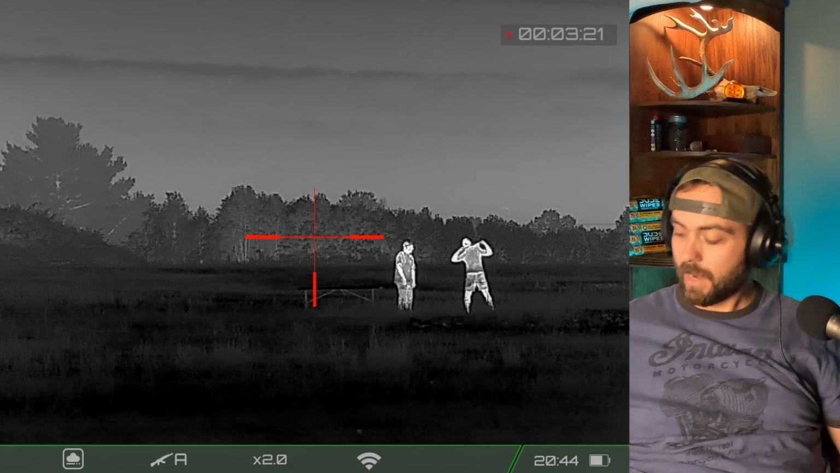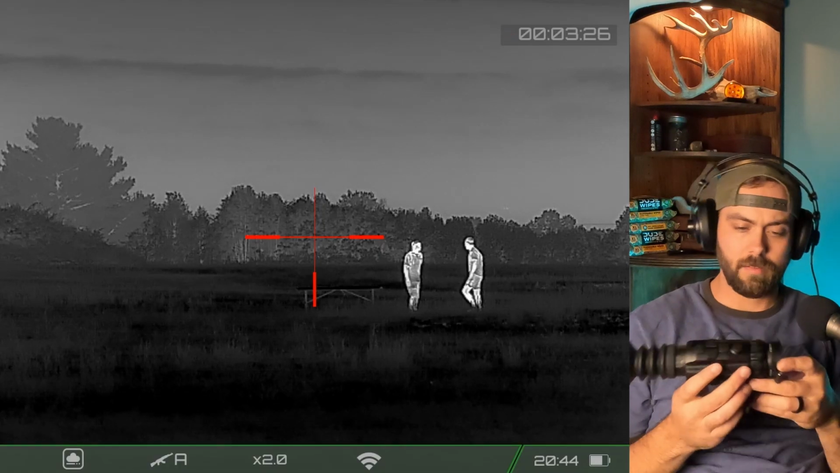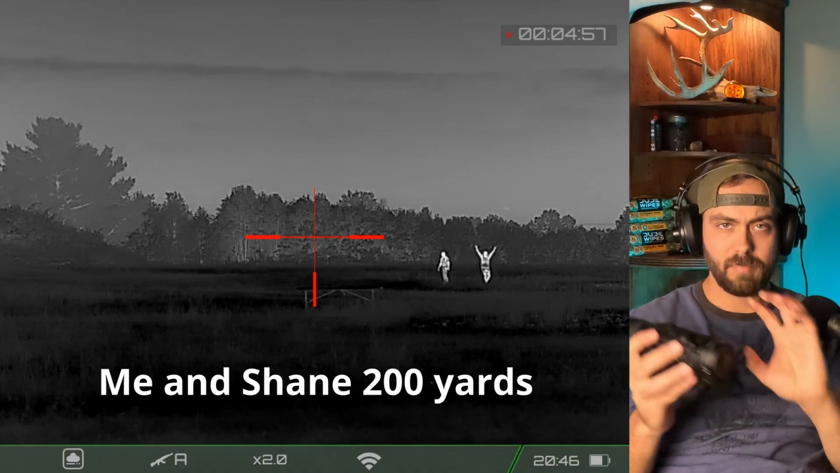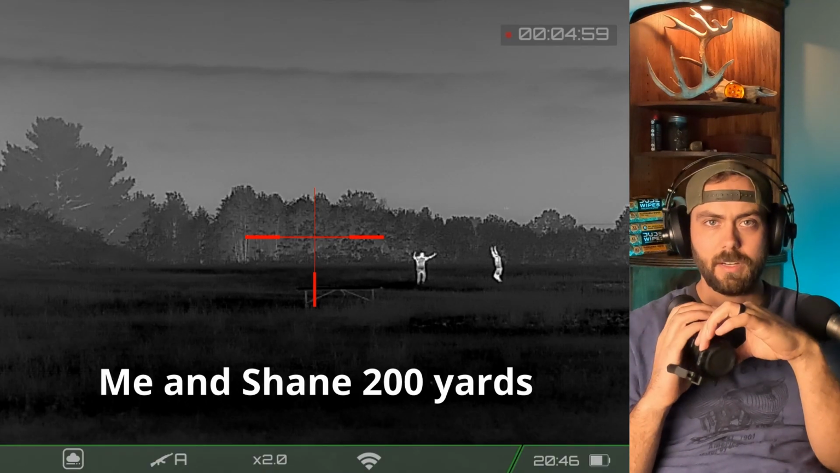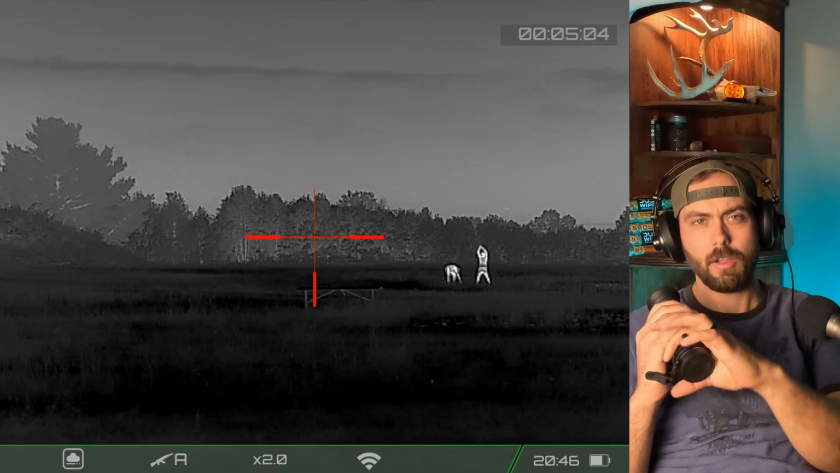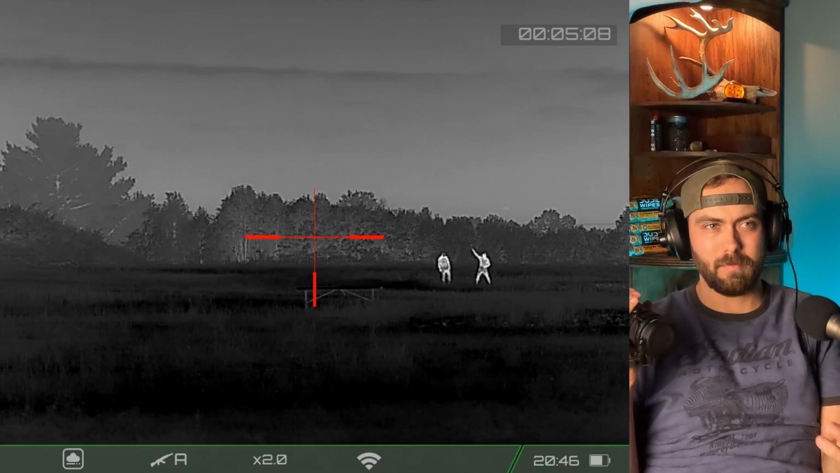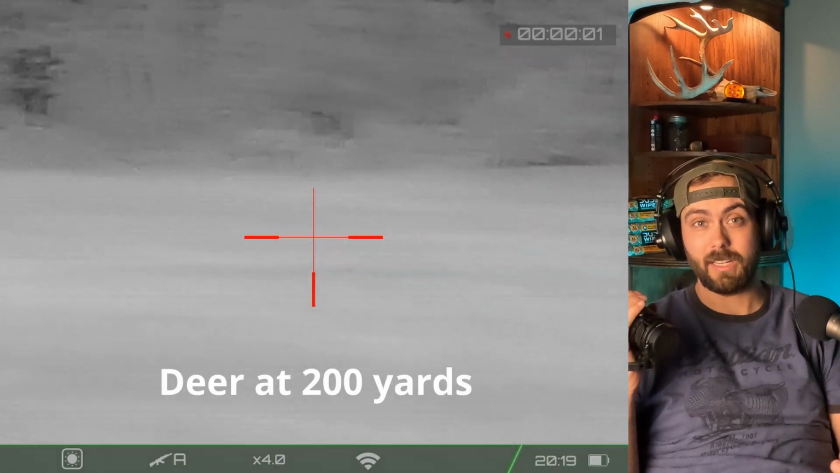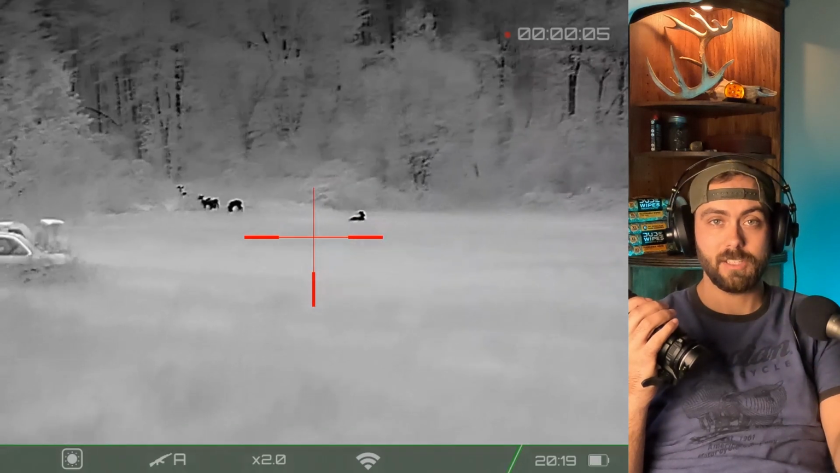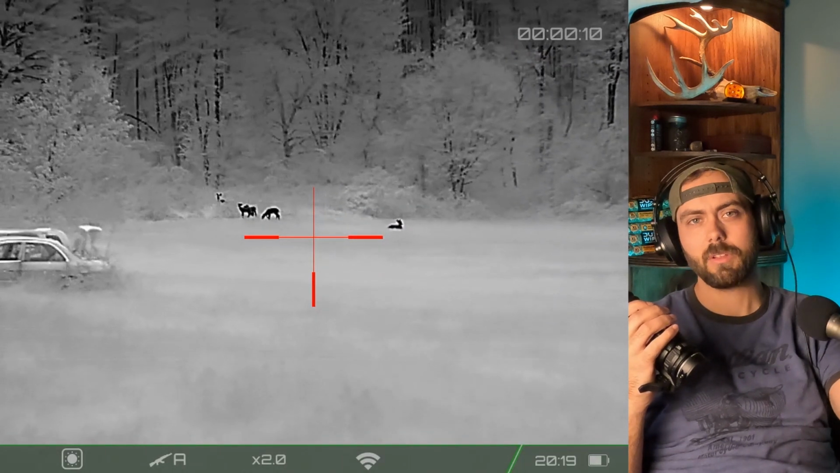The only thing that I don't like about this RIX, or have not enjoyed, is when I first got it out, took it outside and started playing around with it, the focus ring was stiff. I was thinking in my mind, I'm going to need to focus this out there in the field. But the only time you need to focus these is if you're just playing around and wanting to look at something really close. Because if you set this focus to where 50 is crisp and perfectly clean, it's going to be perfectly clean all the way out to like 200 or 300.